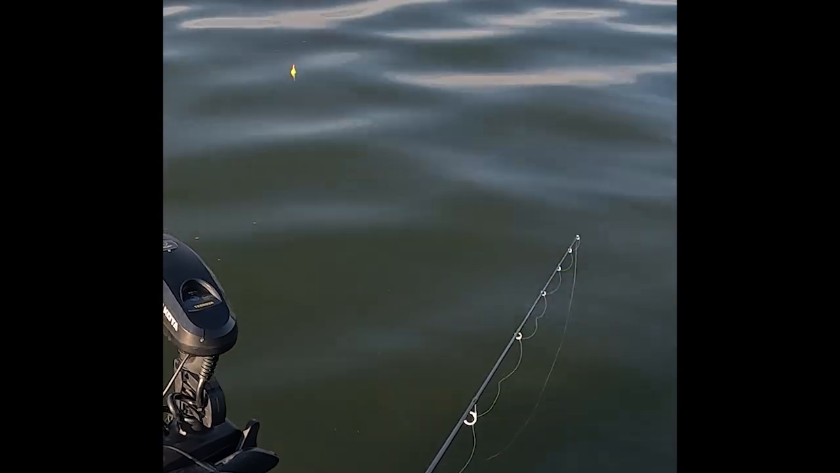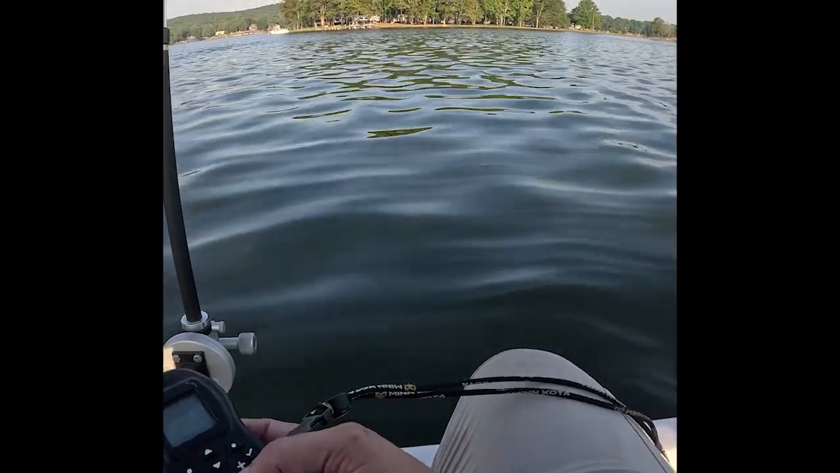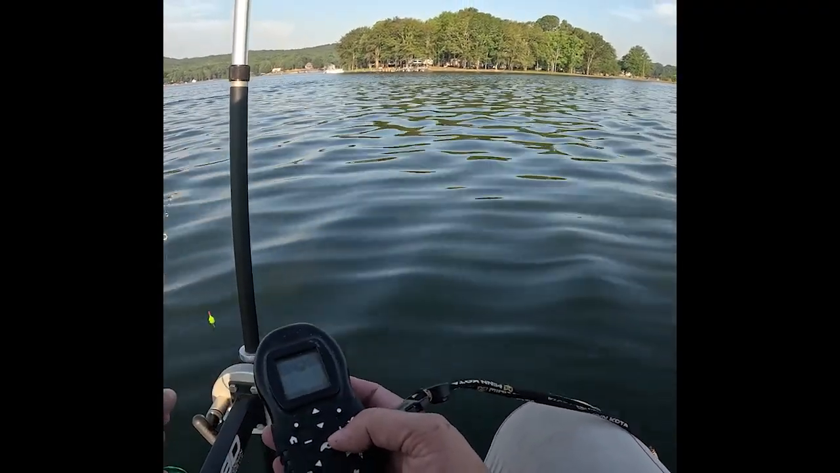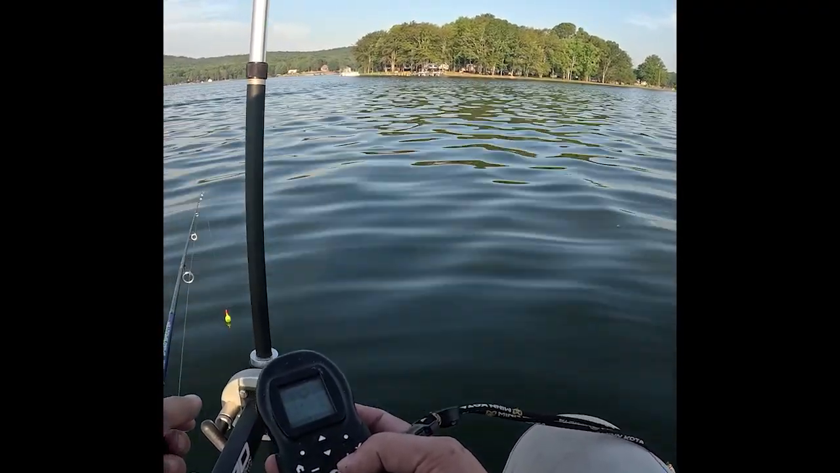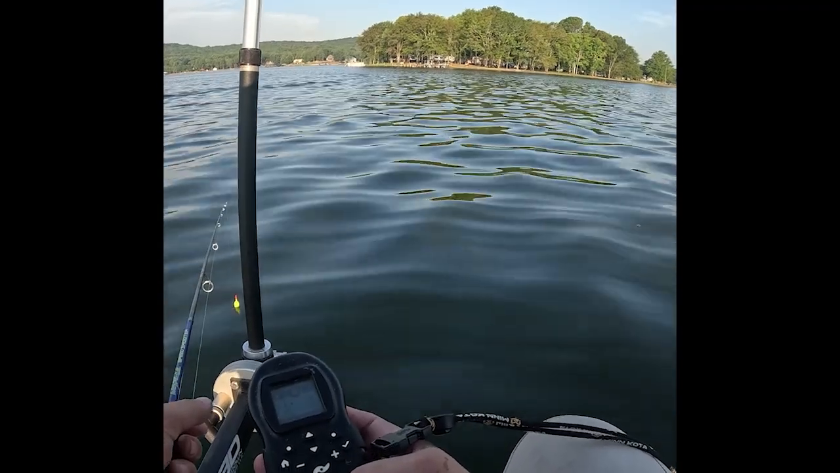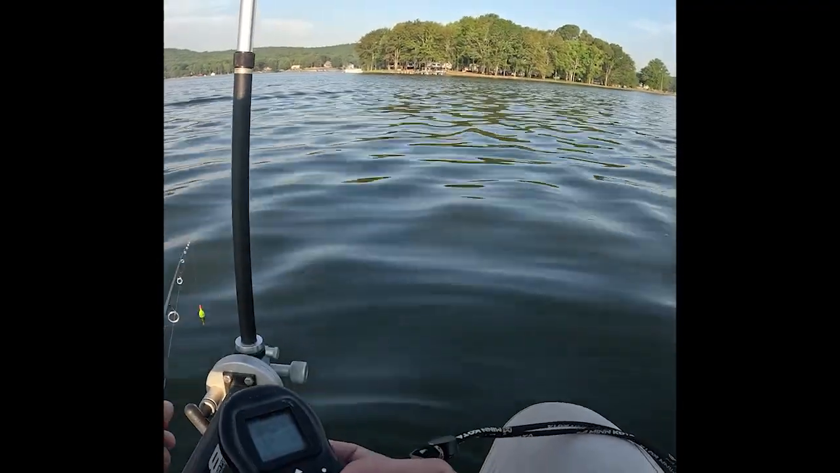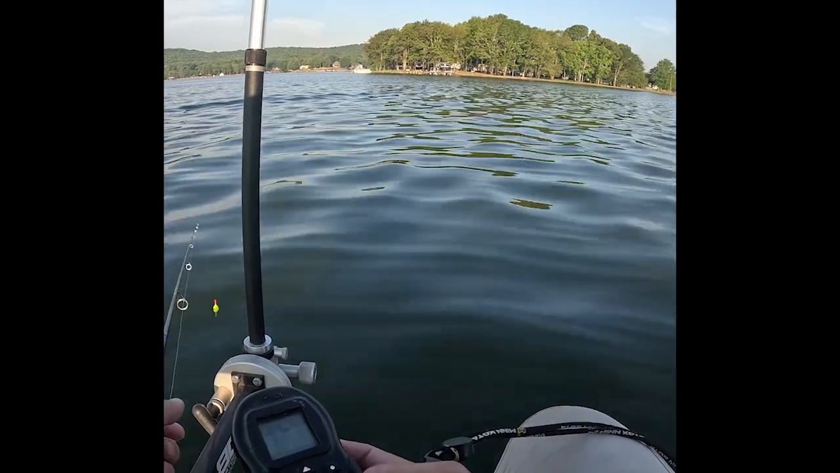All right, for those who did not know this, because I didn't know it, somebody had to show me and I felt like an idiot. If you have one of these trolling motors with the remote, and you spot lock it with this little anchor mode, it keeps it in one location, normally facing the current like we are.